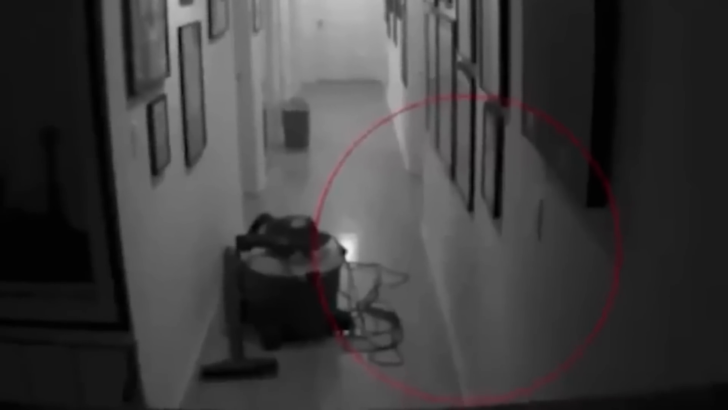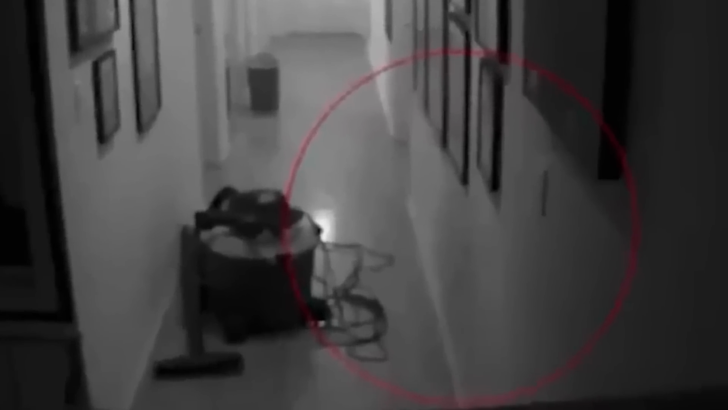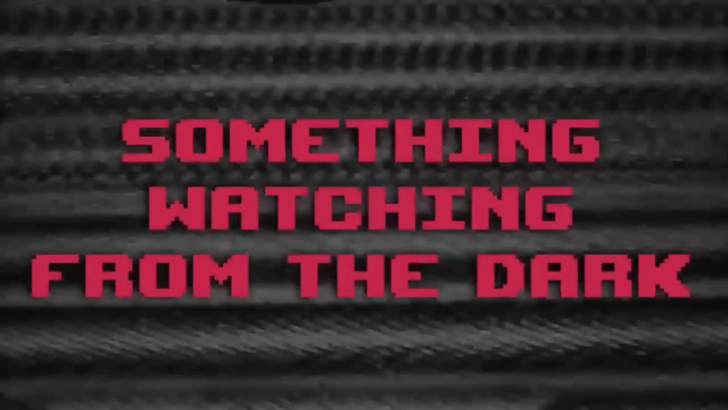To me, it looks like the video is very real, as it is hard to fake such a thing and then to have it move around again and again like that. There is a big chance that there was a real ghost of a child haunting the house. This video is really unsettling and looks like something straight out of a nightmare.